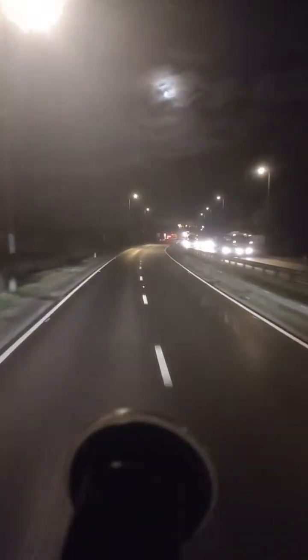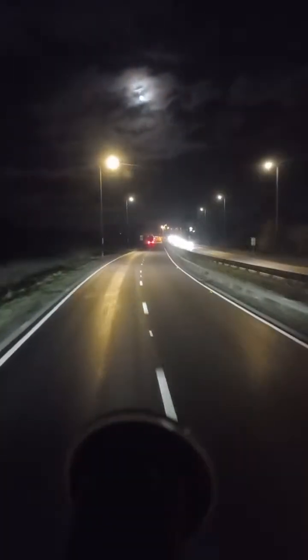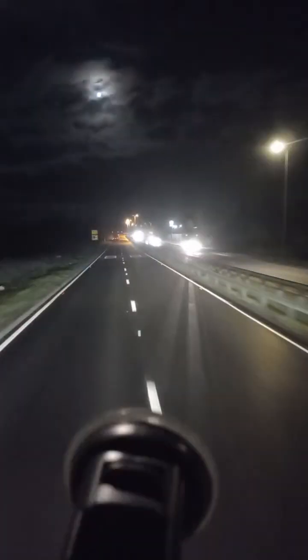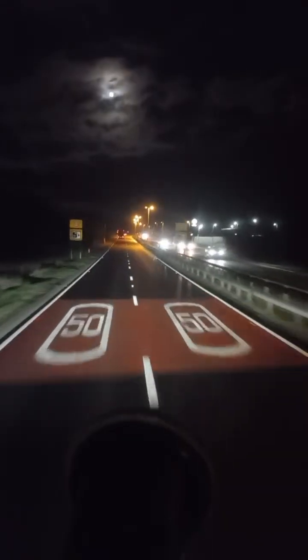So we're just going here, we're just going. You can see there are trucks that spread salt because it's 4 degrees now. I think the temperatures are going to lower in the morning, and they're trying to avoid ice.